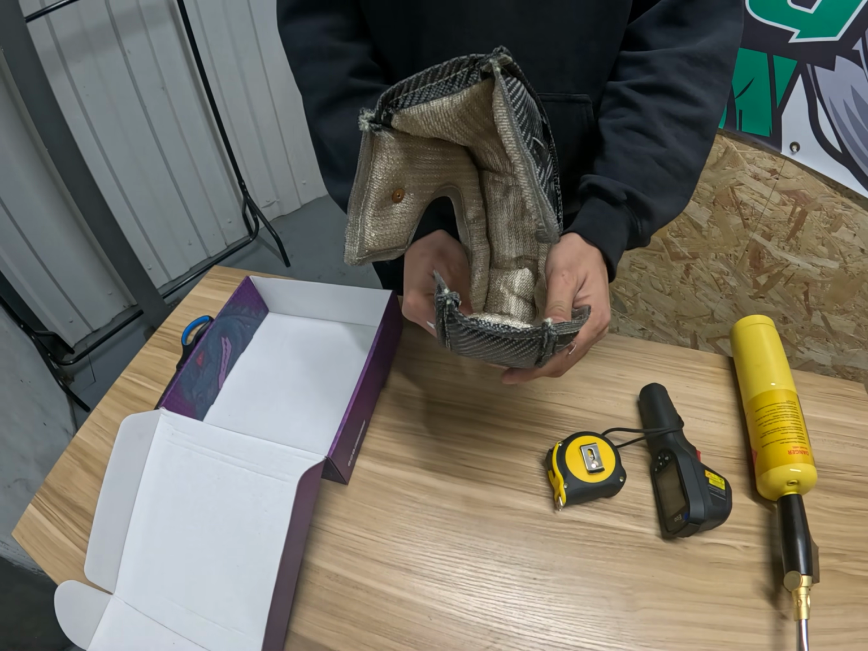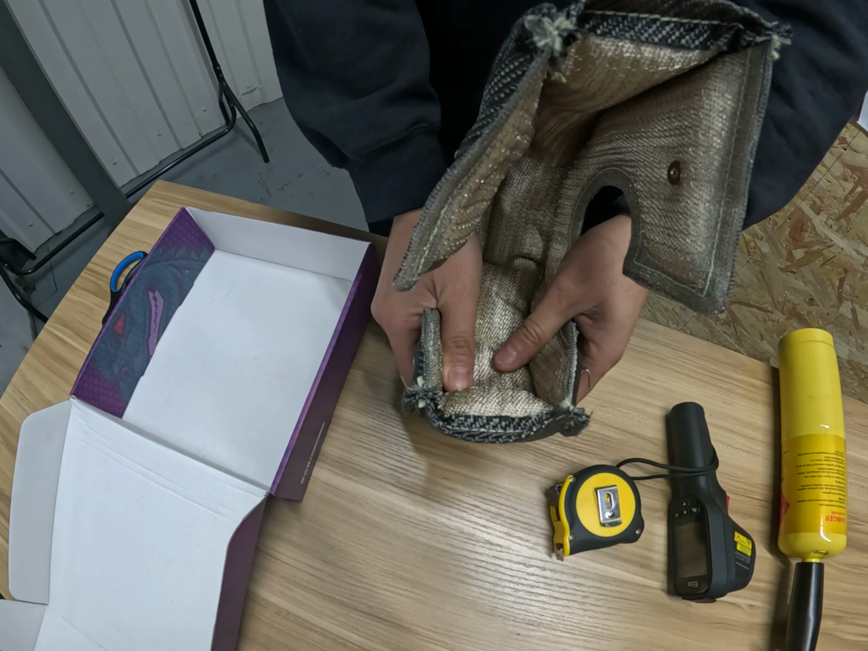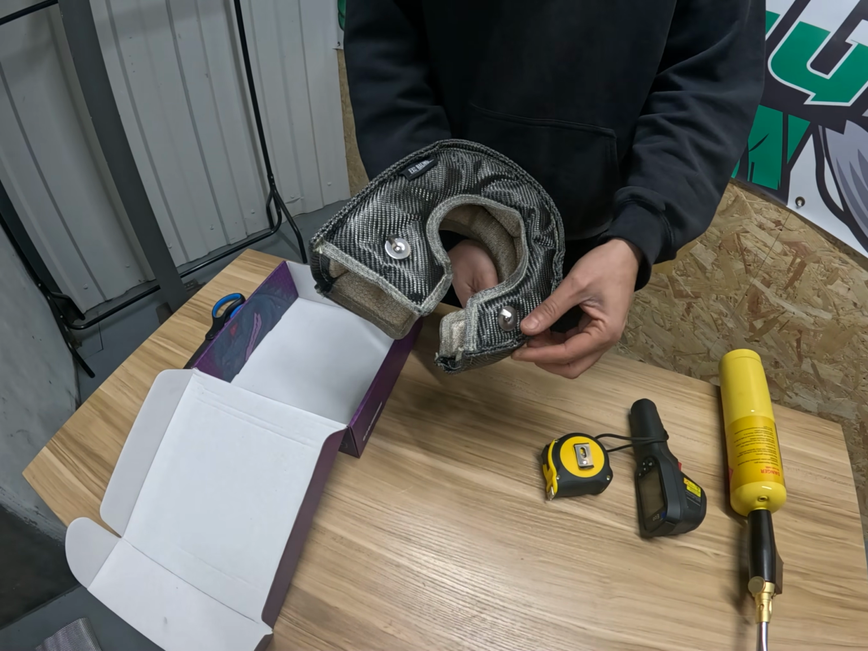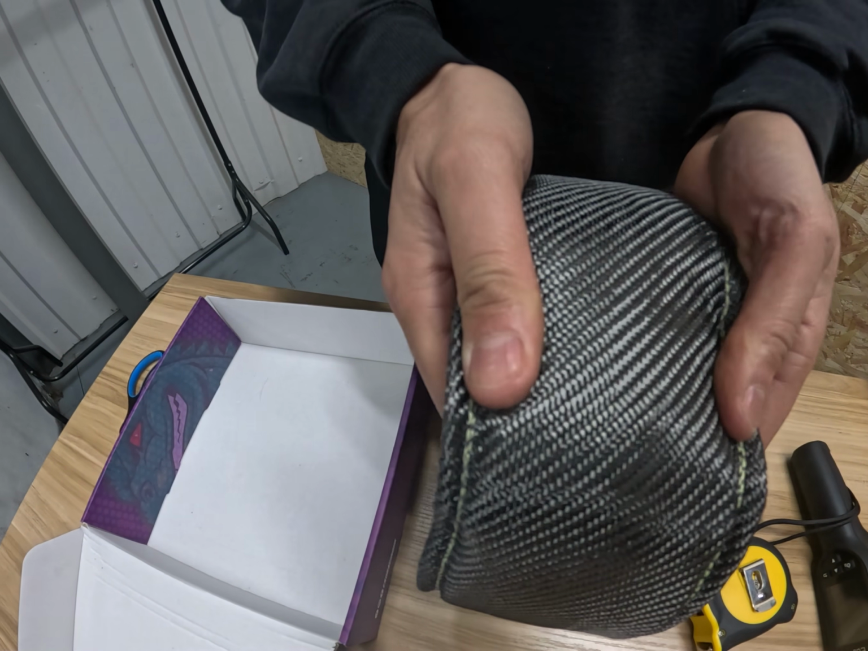Stainless steel mesh on the inside. The inner layer, which is like a silica wool. This is essentially what stops the heat from going from the inside to the outside. We've got Kevlar stitching across, highly temperature resistant. And then the outer layer, which is a carbon or titanium weave, depending on which one you want to use.